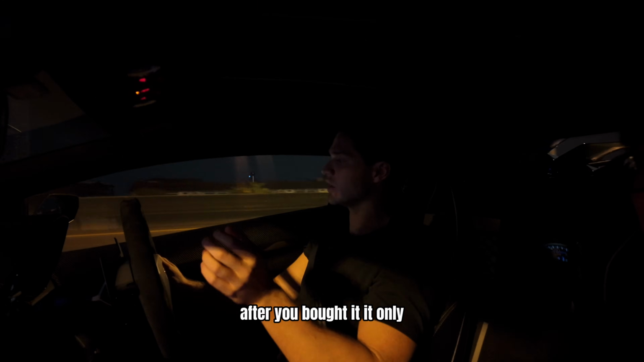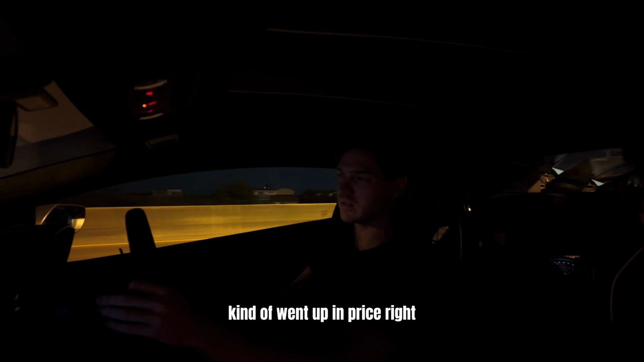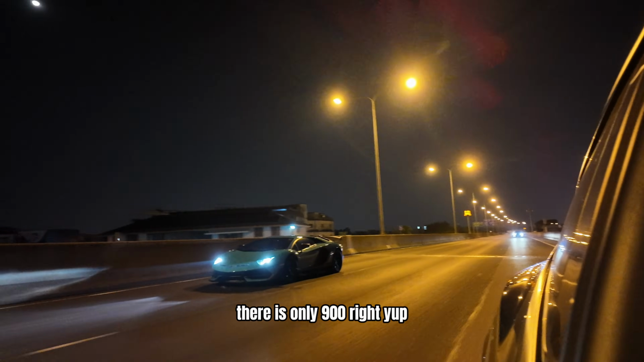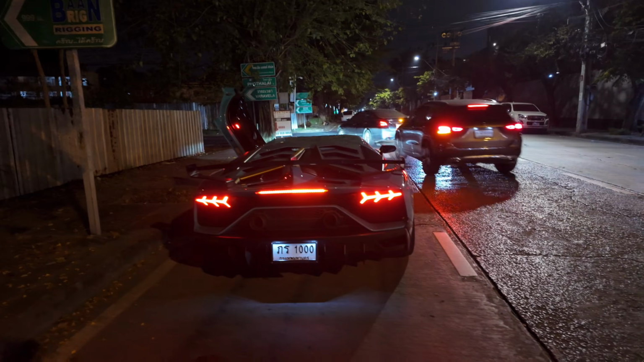Yeah, it's not gonna lose value. After you bought it, it only kind of went up in price, right? Yeah, just a bit. It's held its price. I only think 900, right? Yeah.